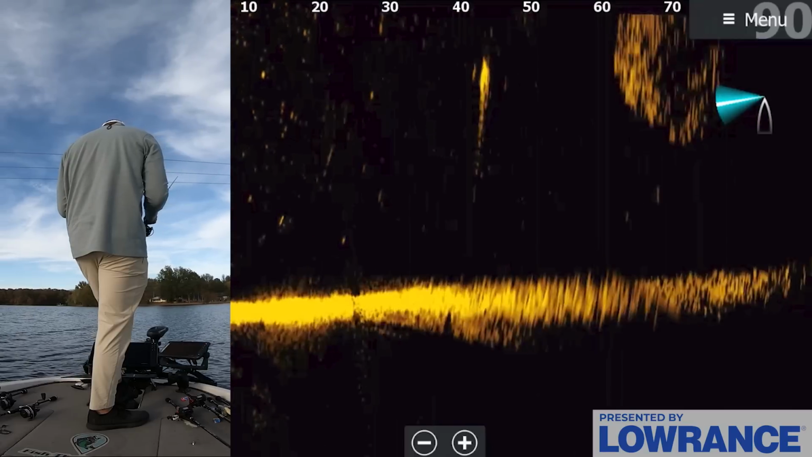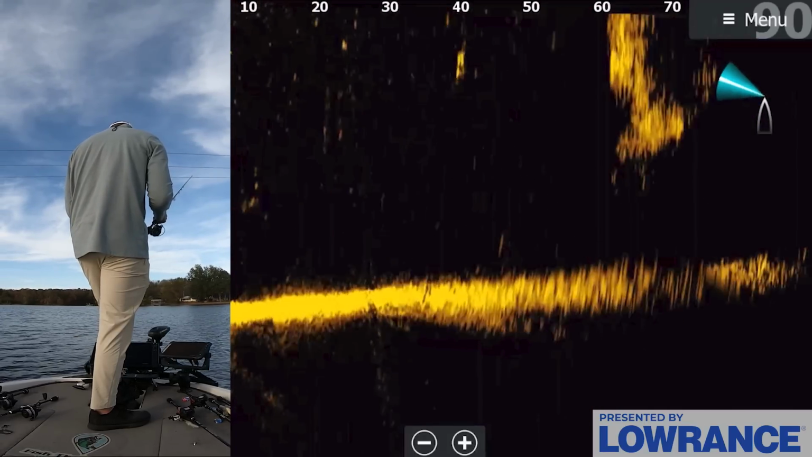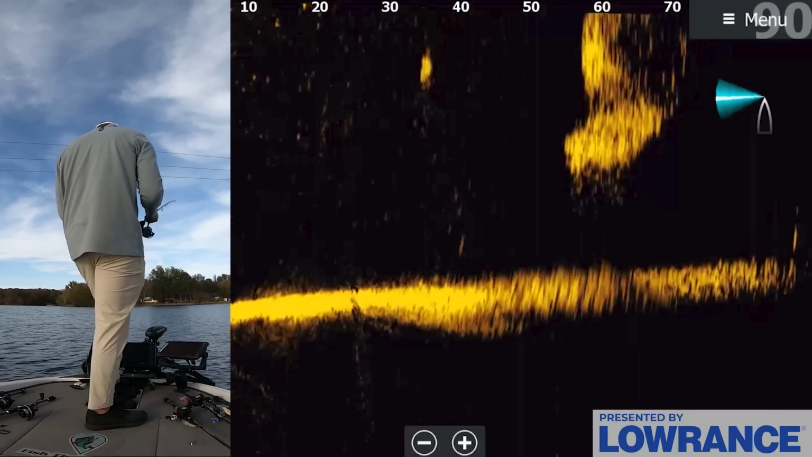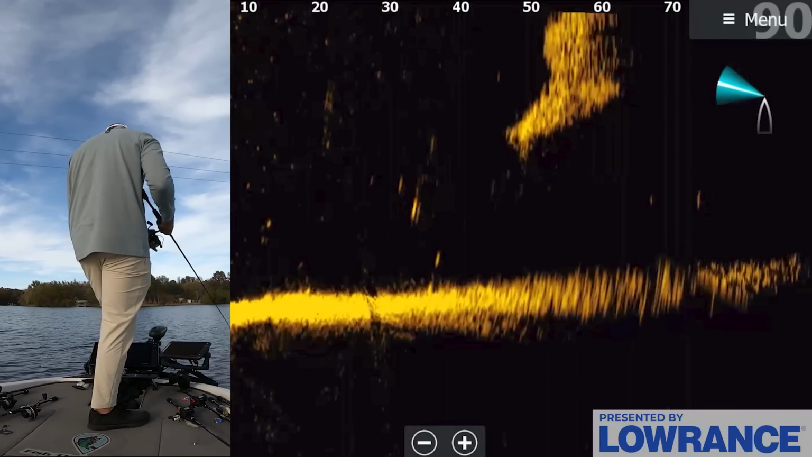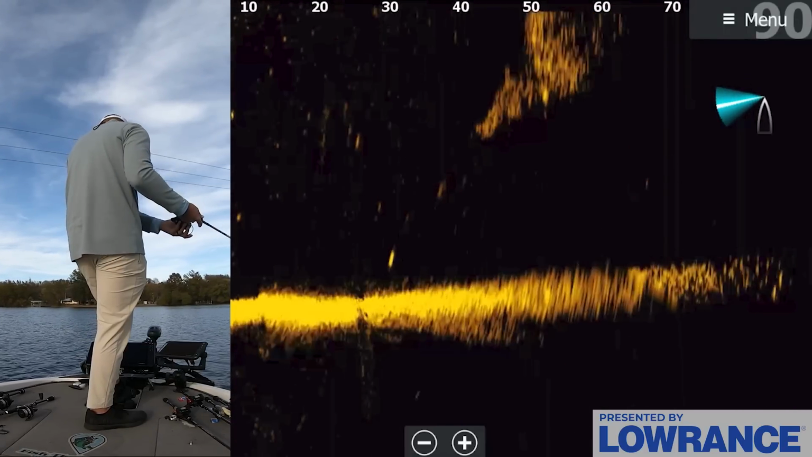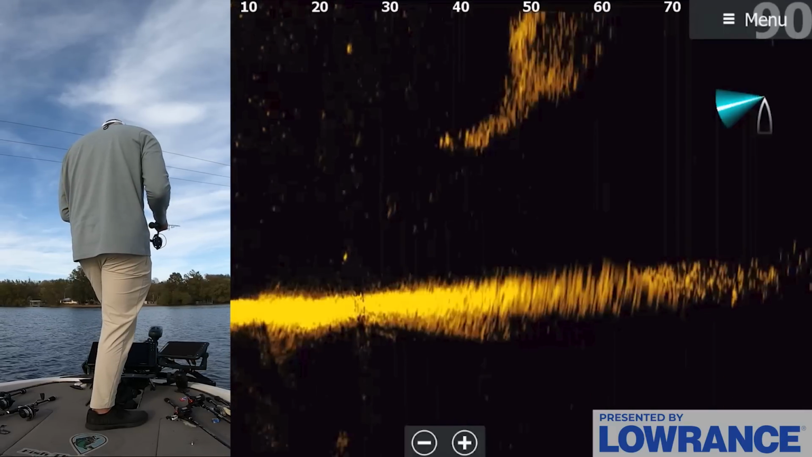Let's see if we can actually catch one. They did not react to my bait at all. There's another couple right here. You gonna bite my bait? No? Okay. You can see those fish are on that shad though. They're kind of in and around that bait ball. You can actually see them up in the bait, 50 feet. They're inside the bait ball right now.